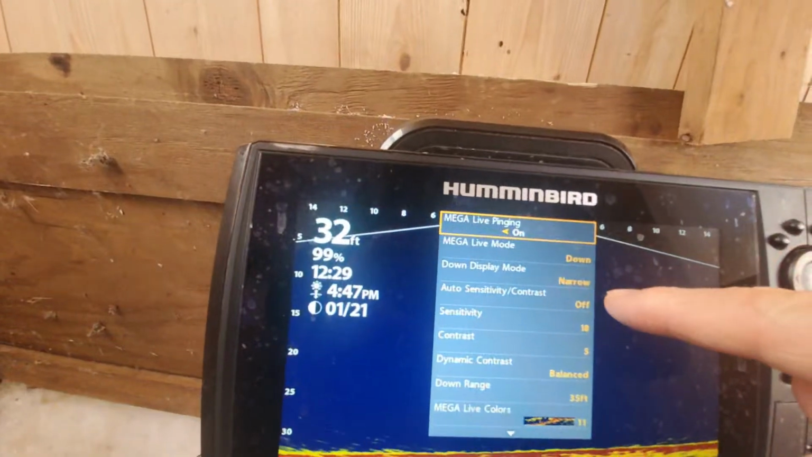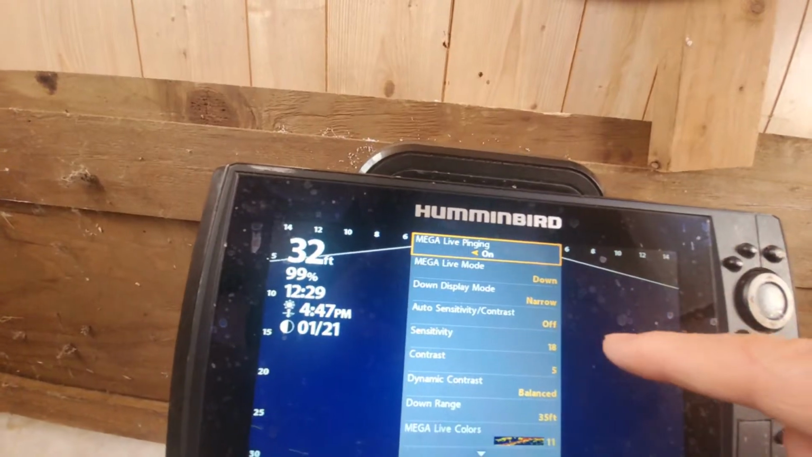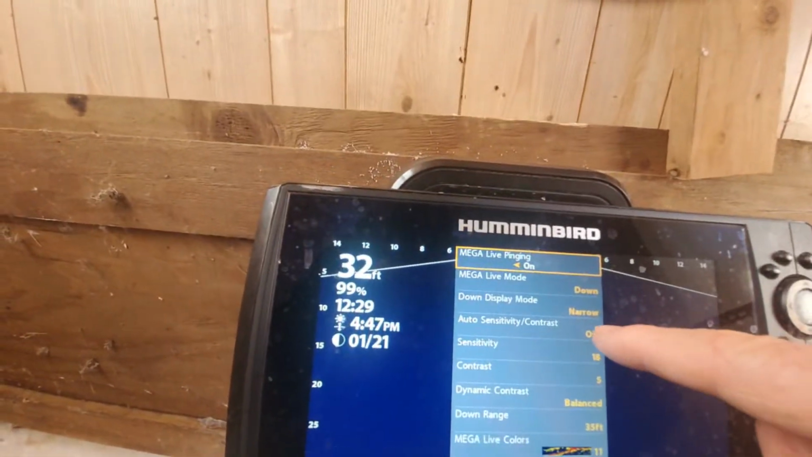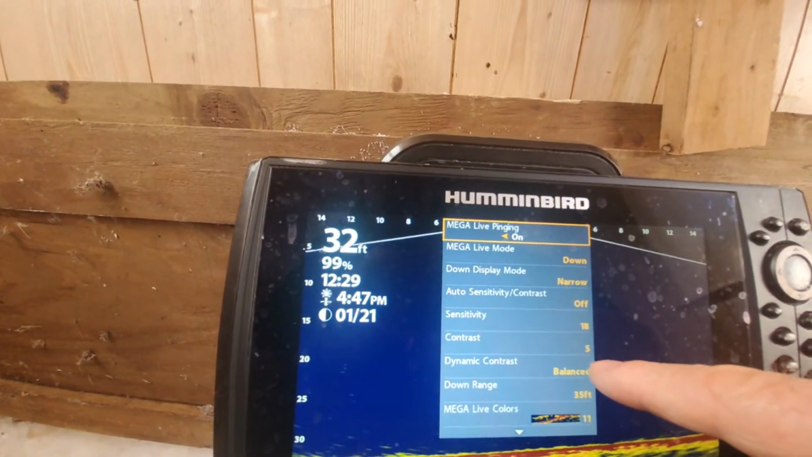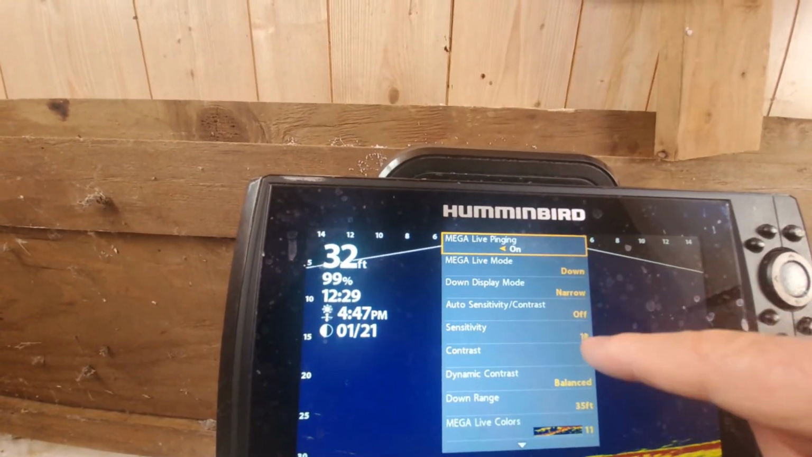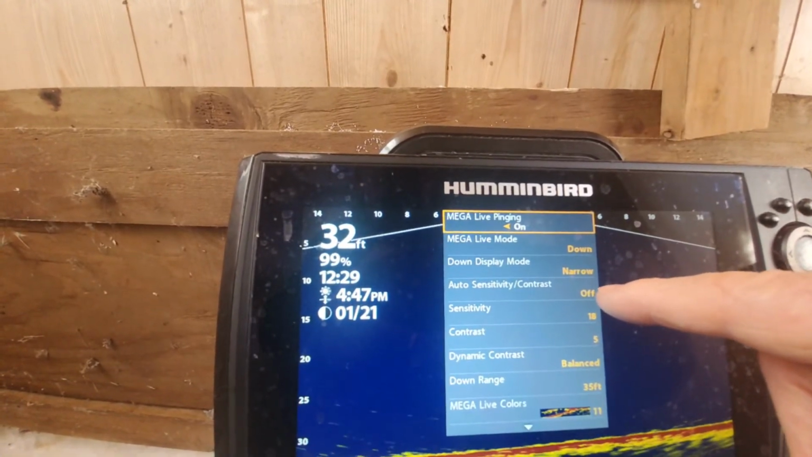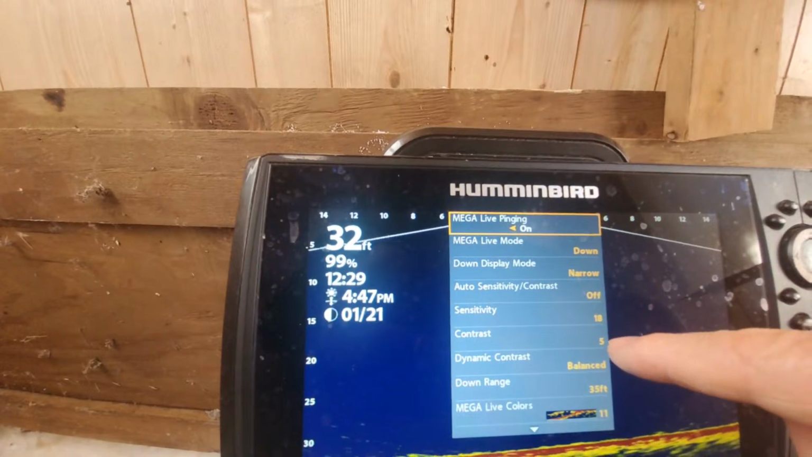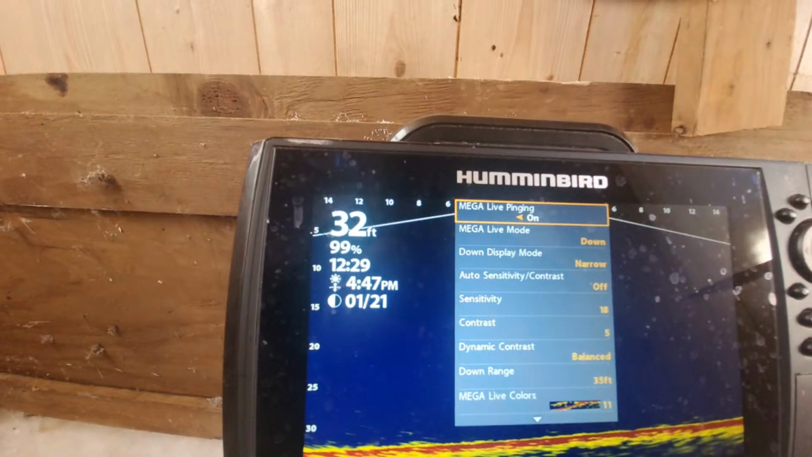This auto sensitivity contrast, you do that one first. You watch your screen, it's going to have a bunch of stuff on it or nothing, and you can't see your baits very good. Adjust that one, then the next one, then the next one, then the next one. And then, if you don't like that, go back and change this one, then this one, this one. So what are my settings today? I've got auto sensitivity contrast on off. I've got sensitivity on 18, contrast on 5, dynamic contrast balanced. Those are my settings. But I change them very, very often.